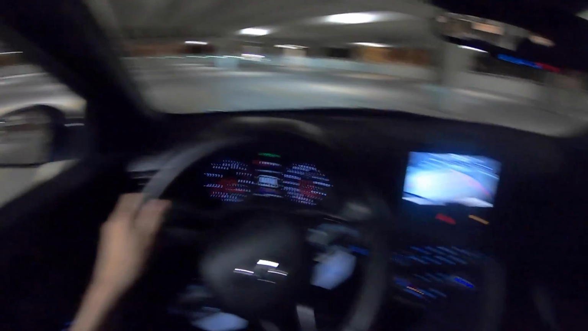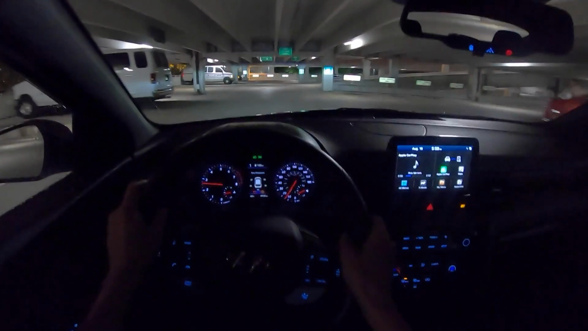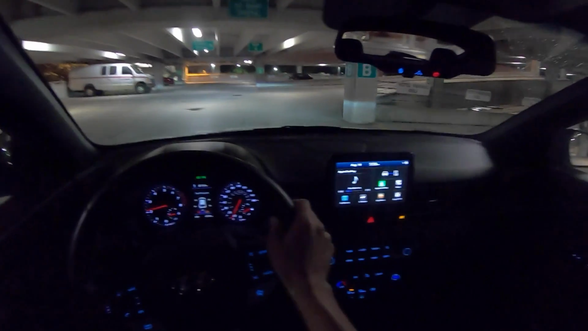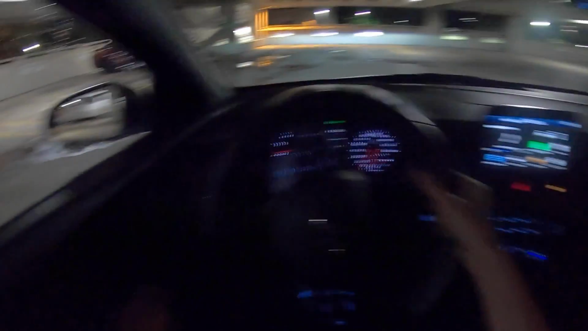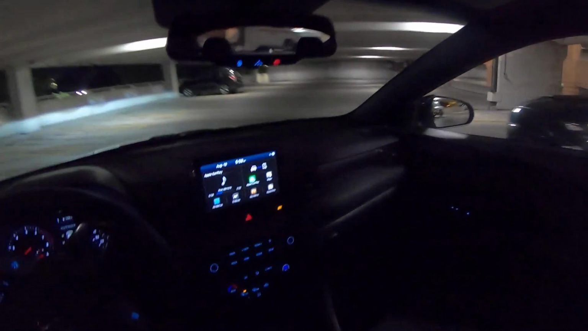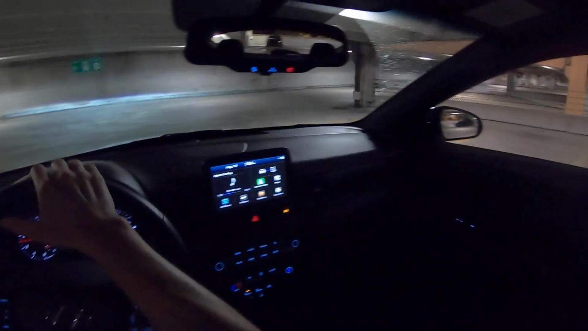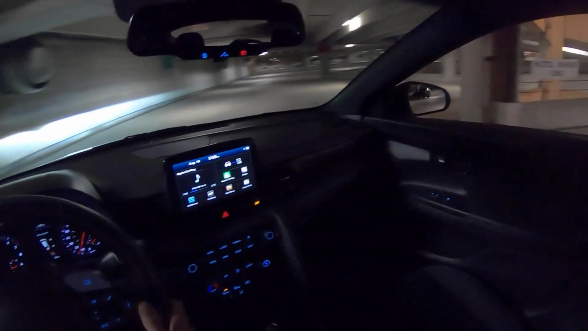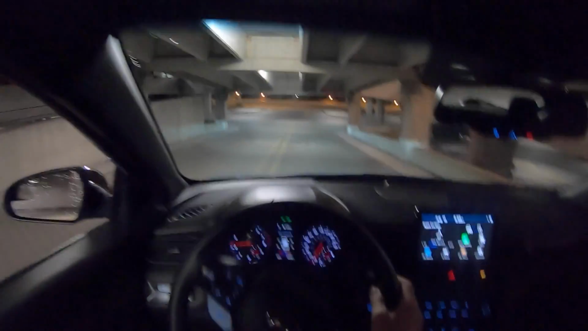Also, one thing we forgot to do in the last video is a sound test, and this Infinity sound system is pretty nice. So we'll do that at the end of the video. Don't know how I forgot my sound test, but I did. Speaking of sound tests, we're in another parking structure. My favorite place in a Veloster N, besides the racetrack.